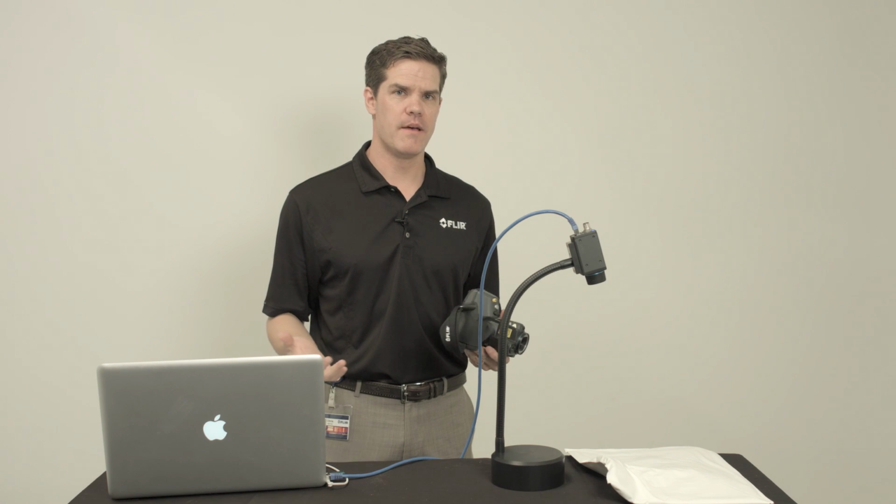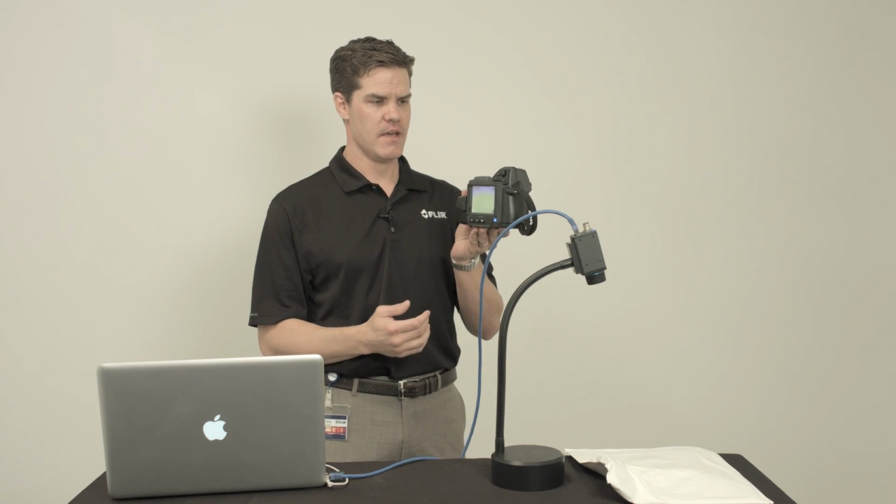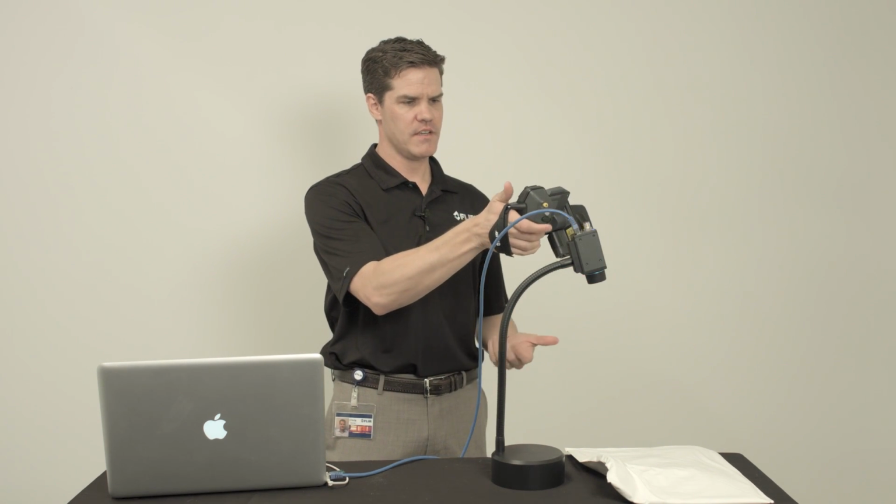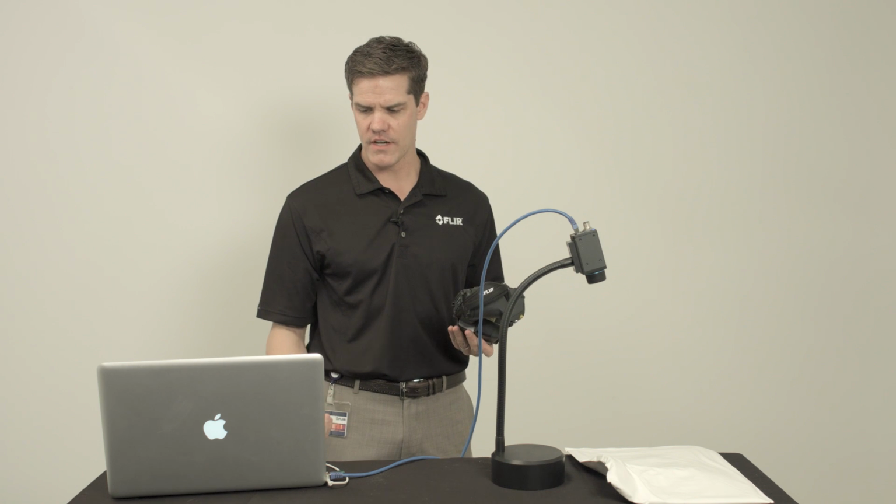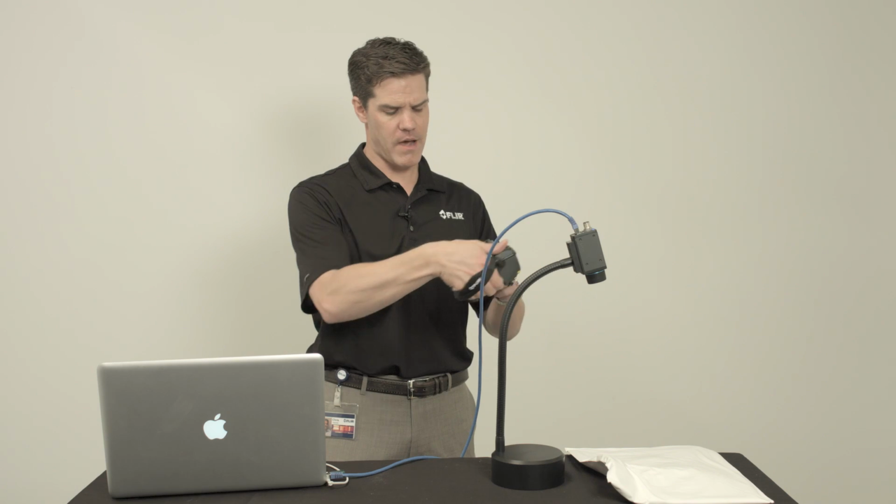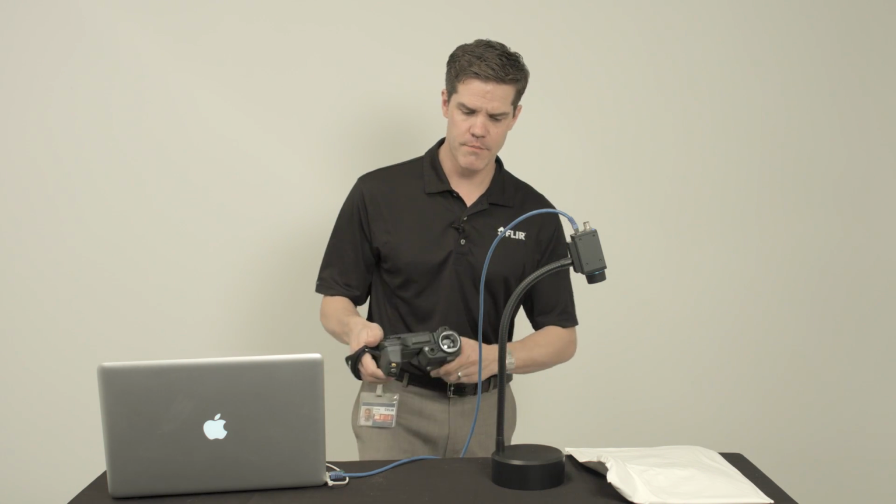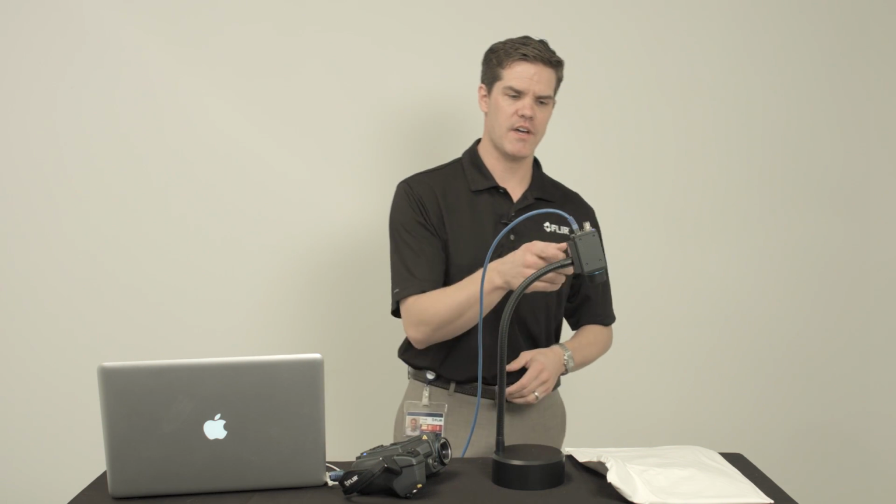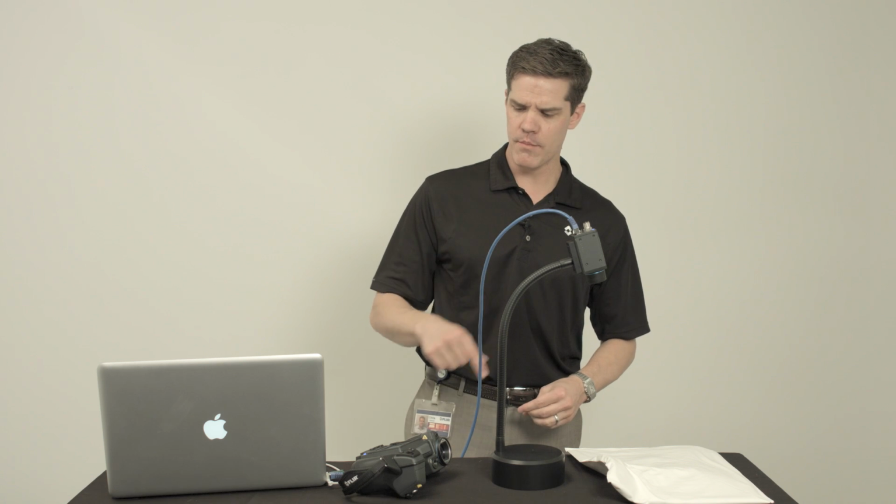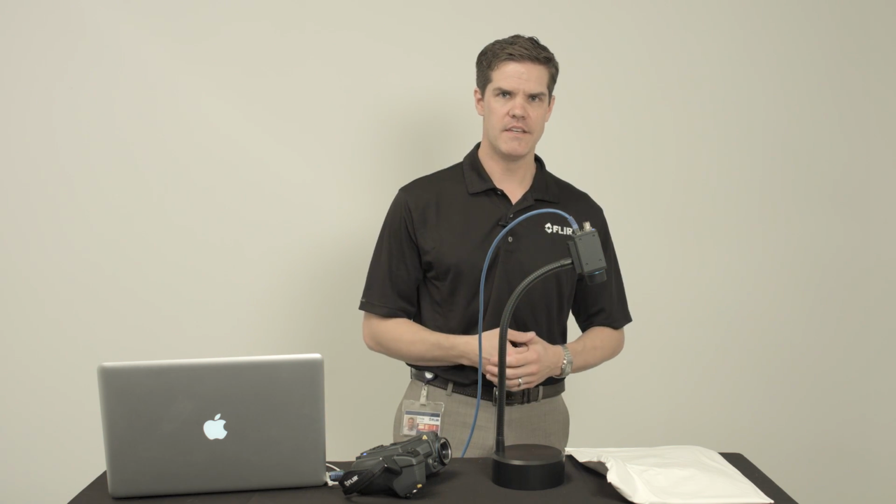So let's take a look at our setup here today. I have 2 different cameras. One is that T430 SC man portable benchtop test kit, so I can go and take some measurements on my device, handheld, pop out the SD card and do some analysis with the Research IR standard software. Or I could tripod mount this and stream the data over USB to my computer. I also have set up the A35 SC benchtop test kit with its included gooseneck stand, streaming the data over gigabit Ethernet to a computer again for live viewing, acquisition, analysis, and data sharing.